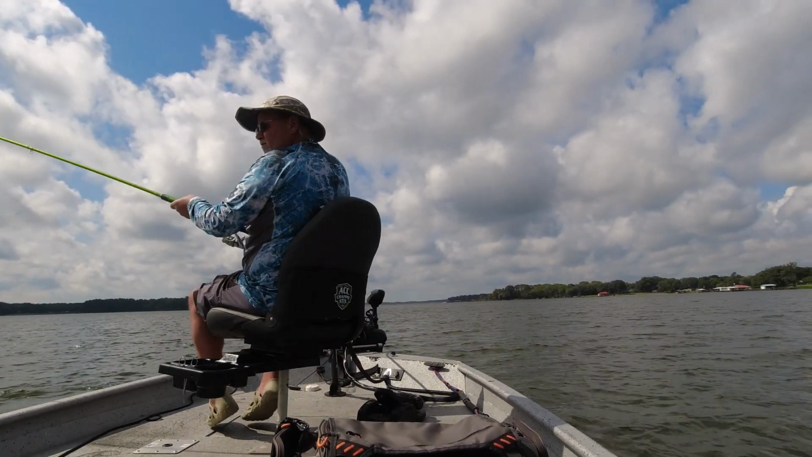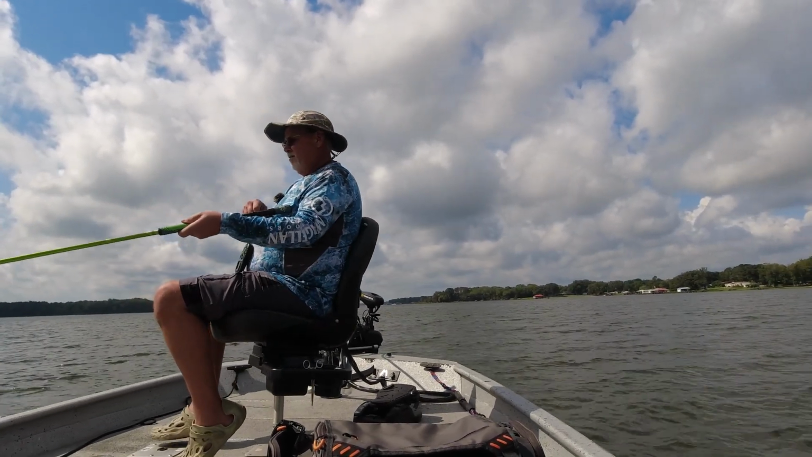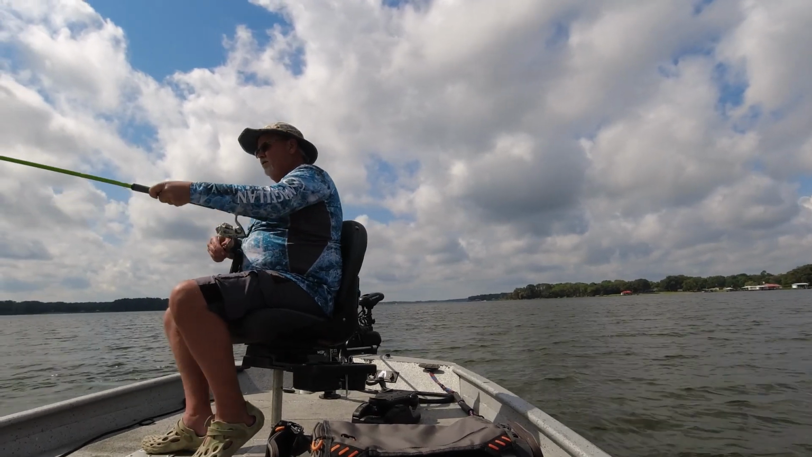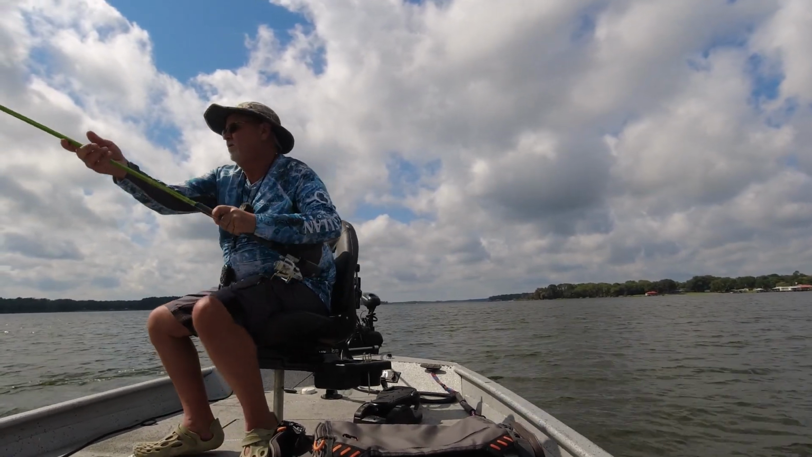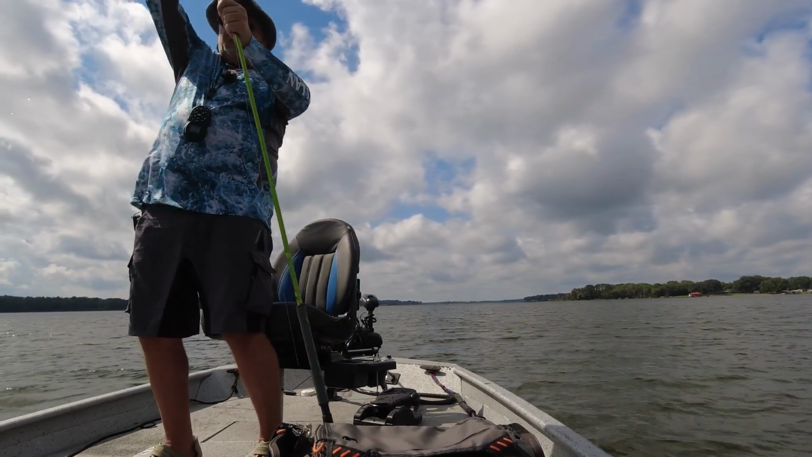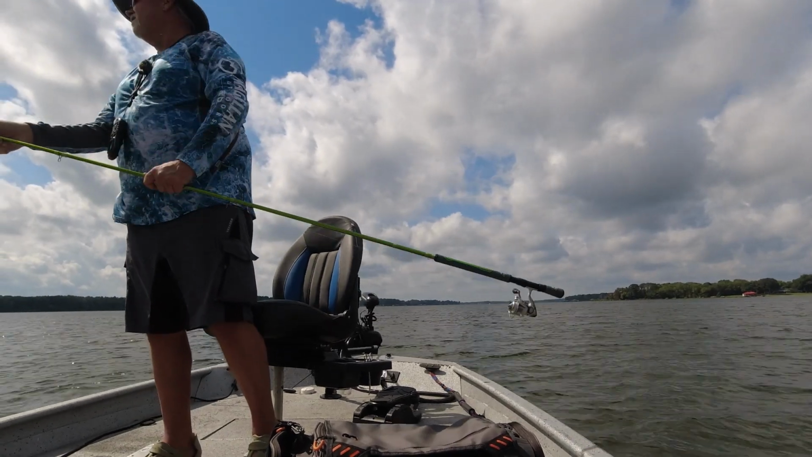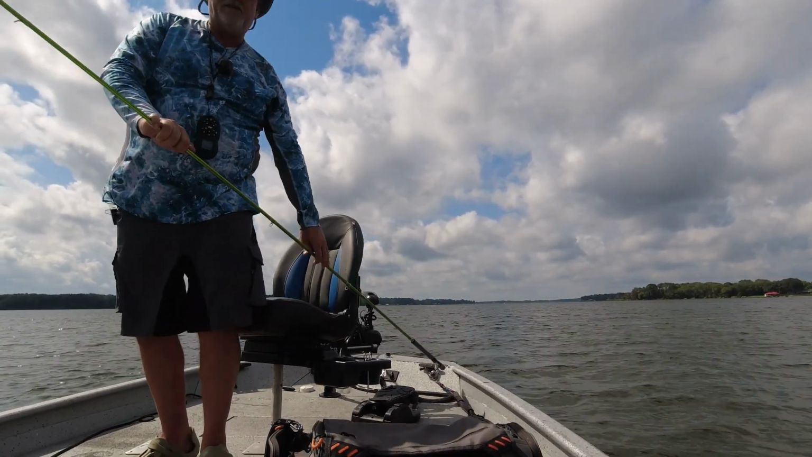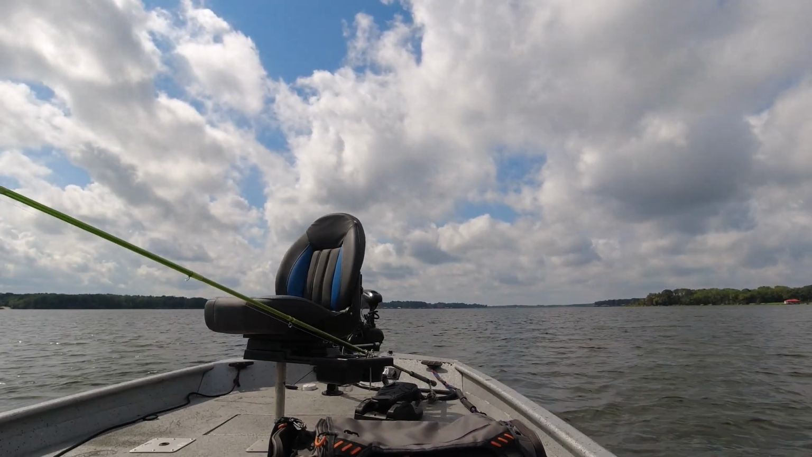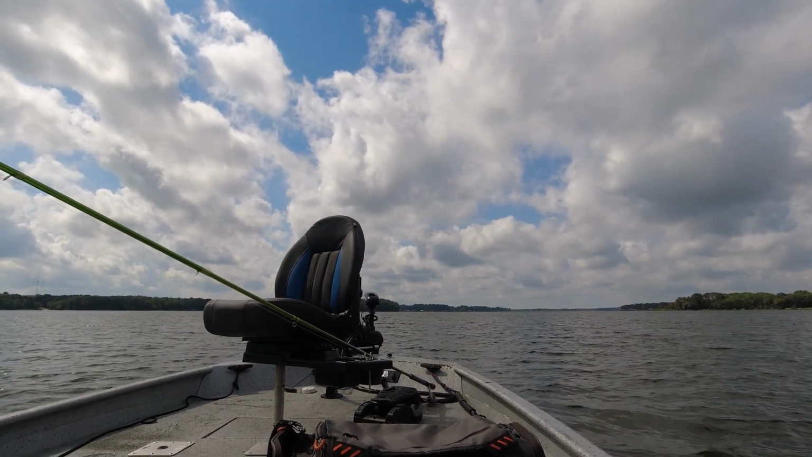That didn't take long. First drop down with a LSU jig. I don't know what it is. Nice crappie. Catch and release. First drop down with the old LSU colored jig. I wasn't expecting that, to be honest with you.